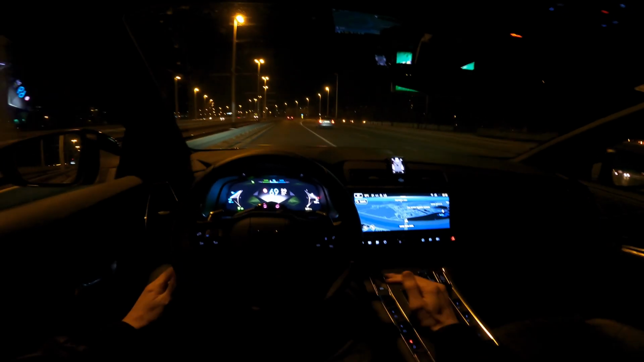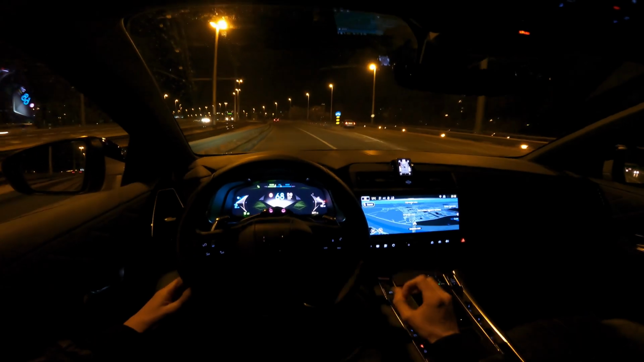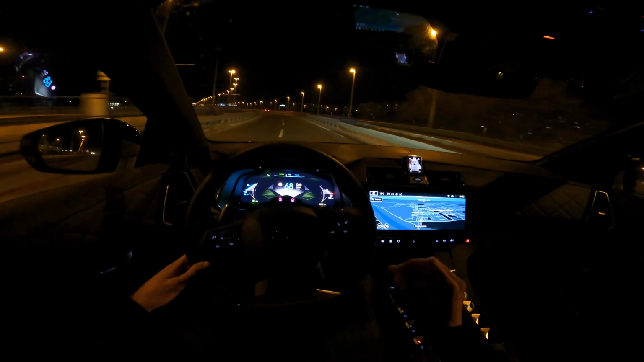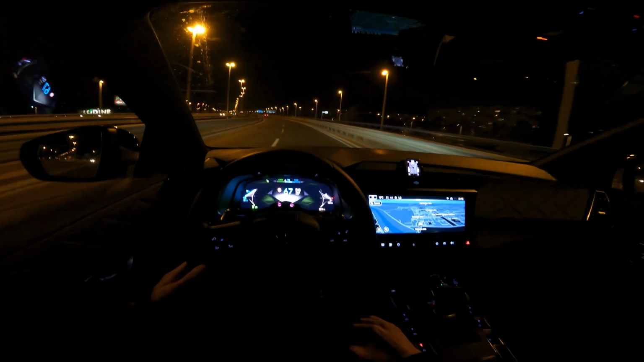it's just nice and smooth, instant acceleration. But you have to have in mind that you need to be very gentle with instant acceleration, simply due to the fact that if you're aggressive, you're gonna deplete the battery really fast.